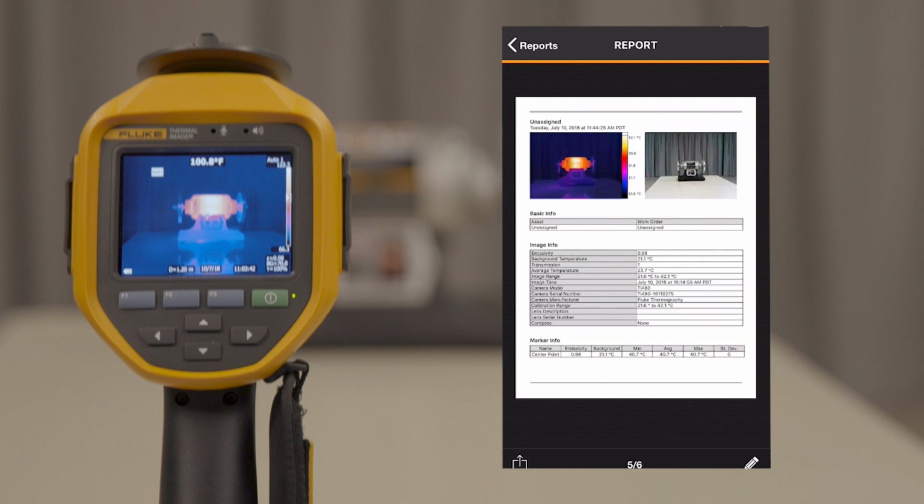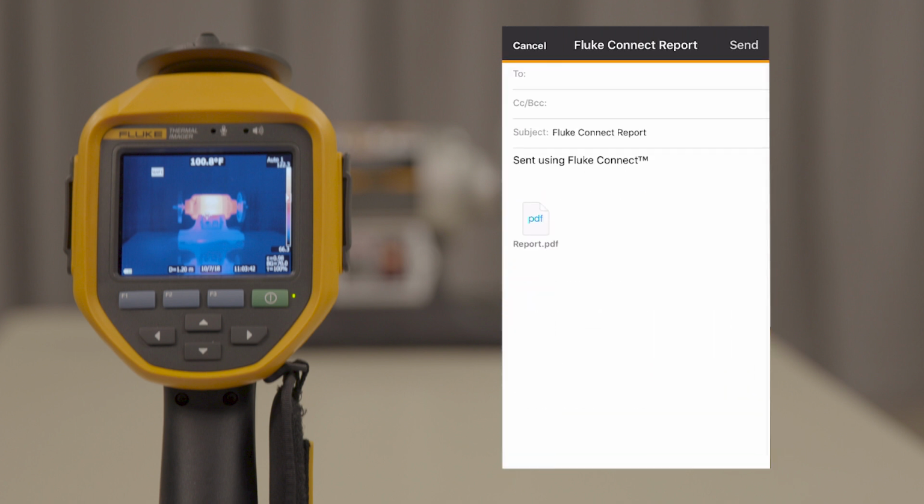Both individual images and reports can be shared to any email address.